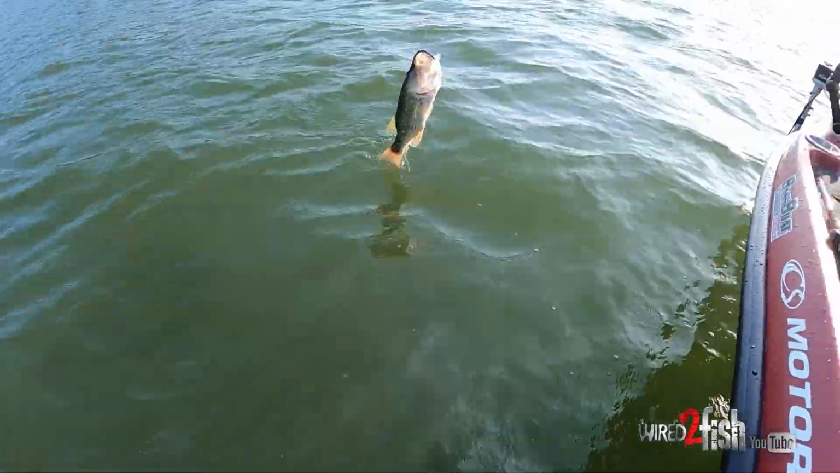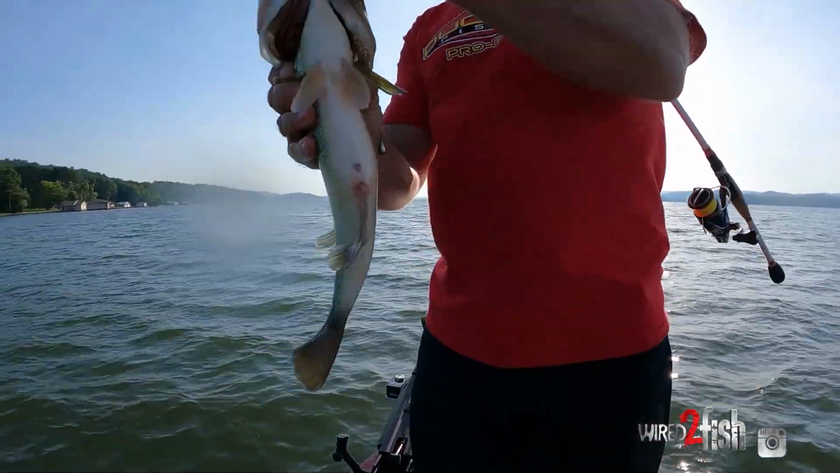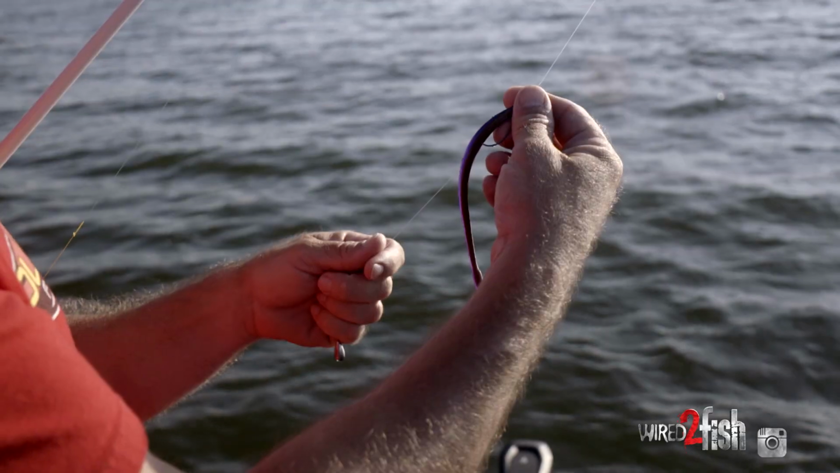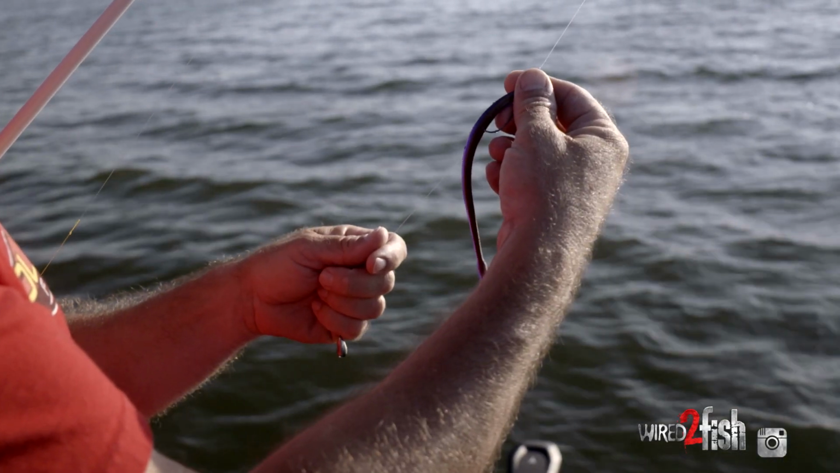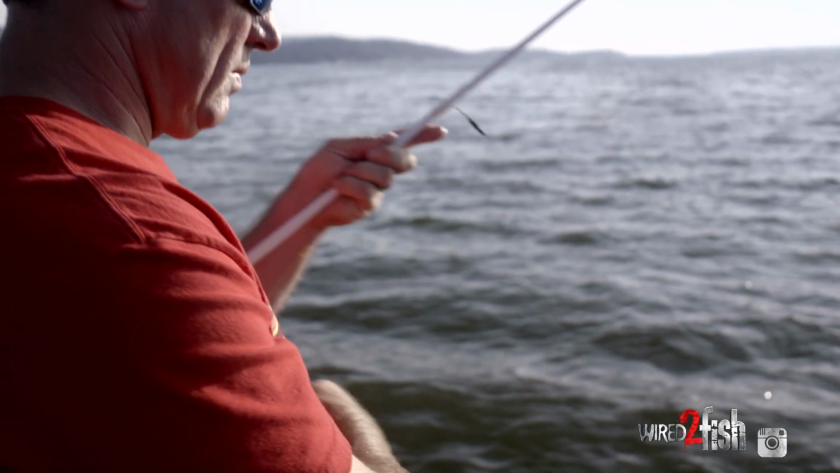I have so much confidence in a drop shot that I can go down the bank, offshore, boat docks, and I feel like if there's a bass there, I'm going to catch one. The handy dandy drop shot did it again. It located the school, and then we had multiple bites after that.